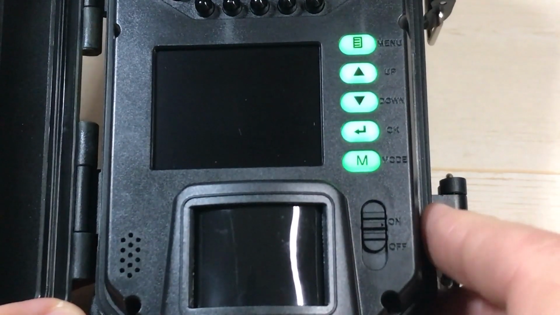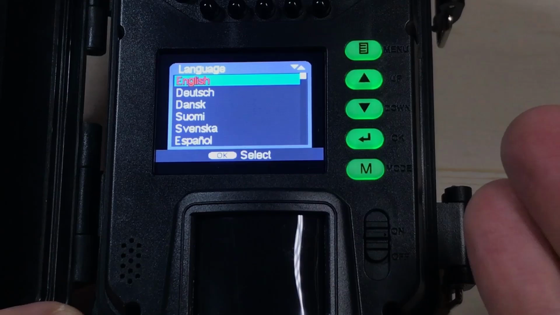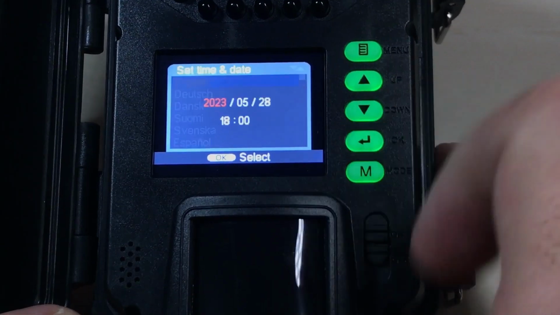Go ahead and turn on the camera. Now the first thing it's going to do, hopefully you're going to be able to see this okay. First time you turn it on, it's going to ask you your language. We can use the up or down button. I'm going to go through this pretty quick. Choose your language. We're going to press the arrow button to do select.